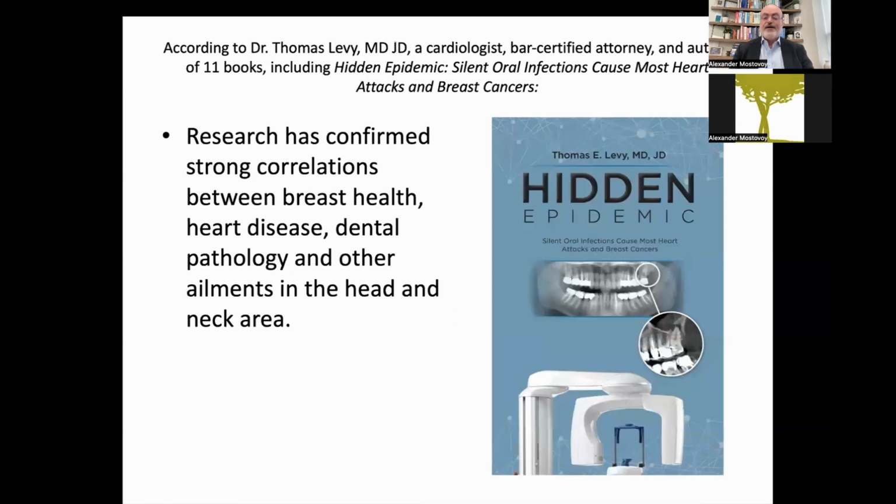So first, I want to quote another good friend of mine, Dr. Levy, who is a cardiologist himself and has written, actually now it's 12 or 13 books. He publishes a book at least once a year. And this one is one of my favorites. It's called Hidden Epidemic: Silent Oral Infections Cause Most Heart Attacks and Breast Cancers.